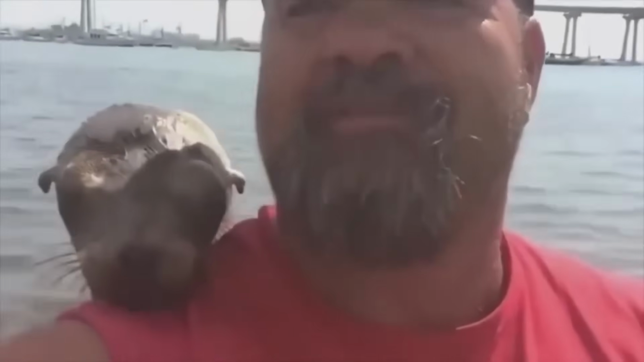Here's my new friend. He jumped aboard out at the bridge. Despite several attempts to coax the seal back into the water, the little guy just wanted to stay and hang out with his new friends.